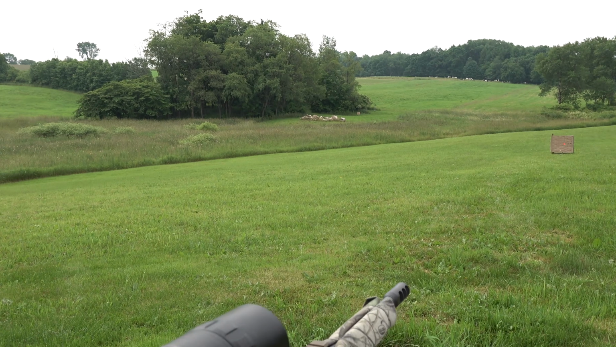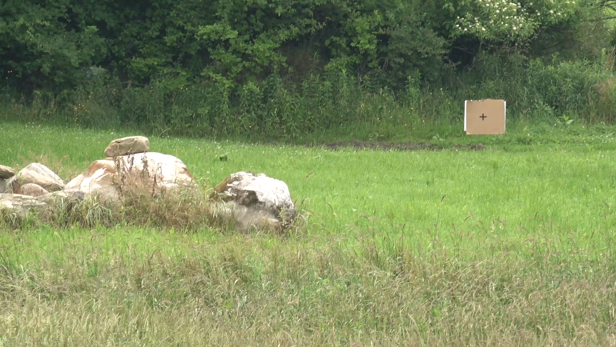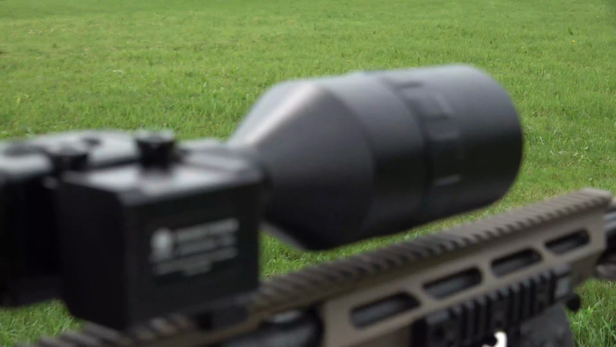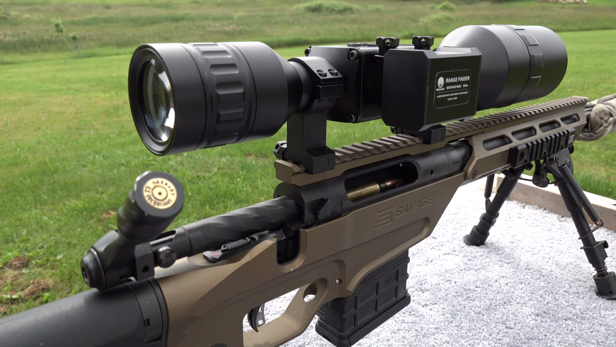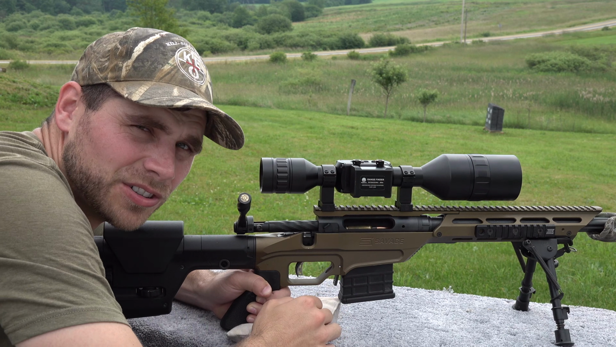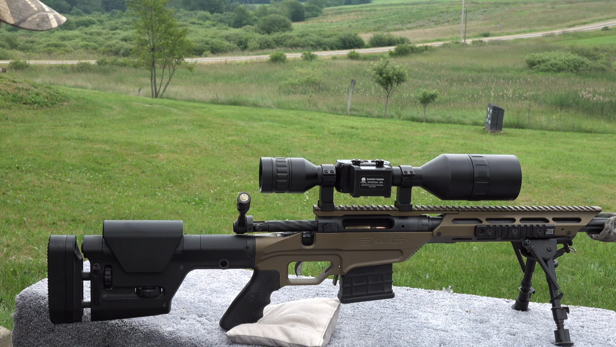Okay, we got another target set up quite a ways out there now. We'll go ahead and range it through the scope here, and we'll launch a round at it and see how it does at a further distance. Okay, so our target's at 140 yards. We're gonna go ahead and let her rip.